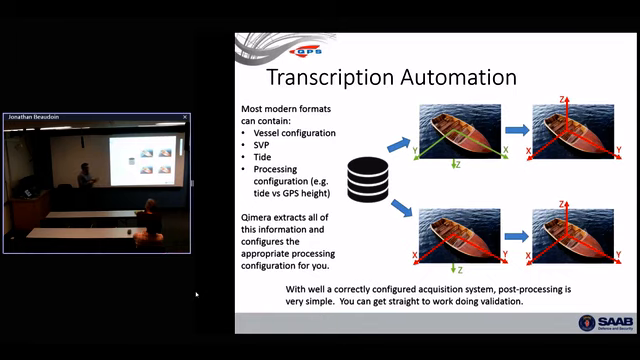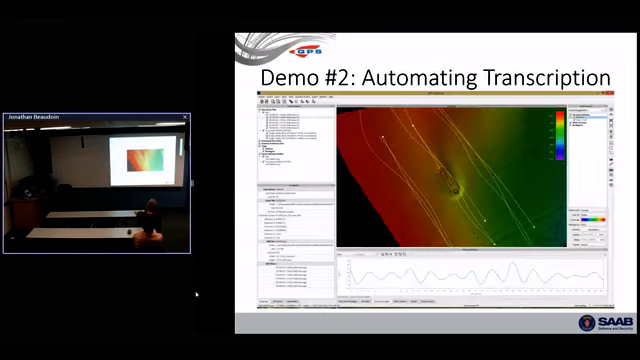And the point is, if you spend the time getting it right in acquisition, you can get to Chimera, just drop your data in, and then you get a map. You don't have to do any more math. There's no more mathematical processing. You might want to bring in some other correctors, but you can get straight to work. That's stuff that you're good at, data validation. So I'll give another quick demo, here, automating transcription.